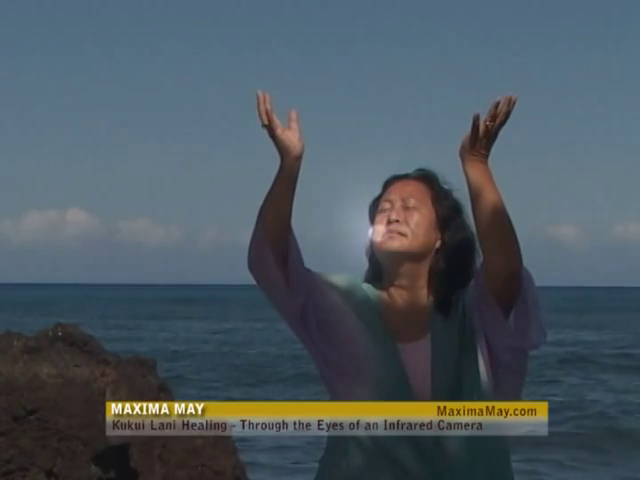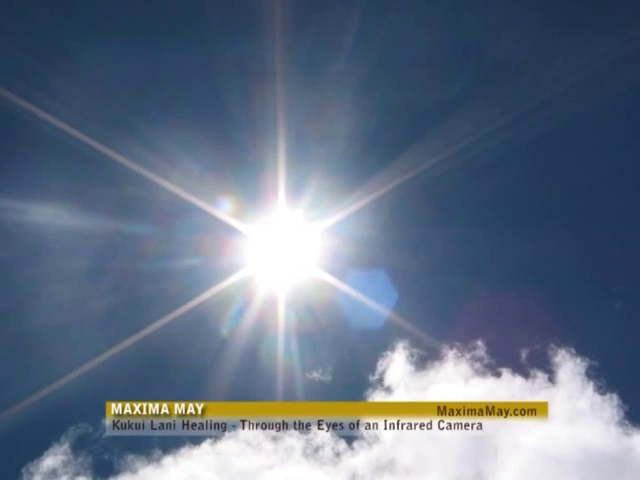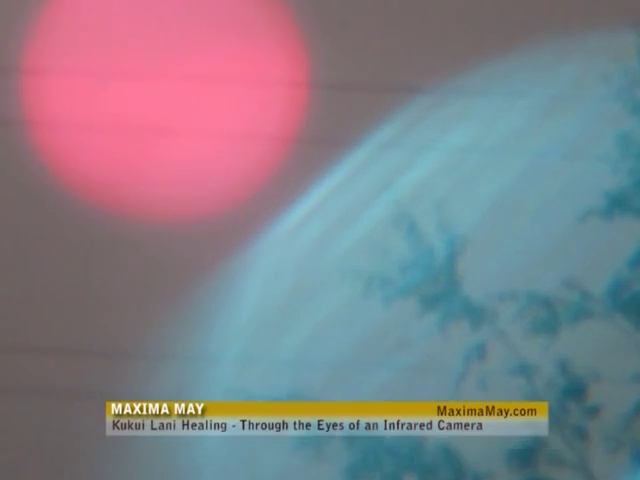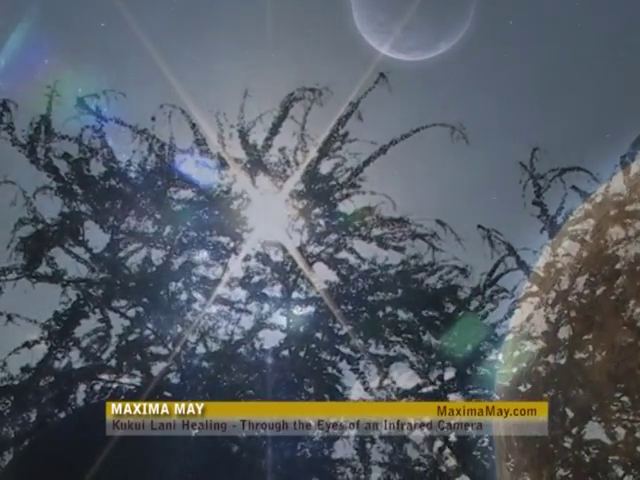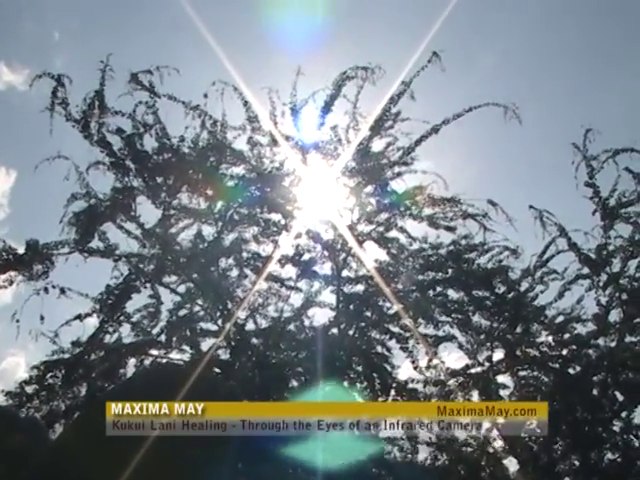Go out into the universe and pull the energy from the moon, the sun, and the stars. Fill yourself with this infinite energy and become one with the universe in this space.